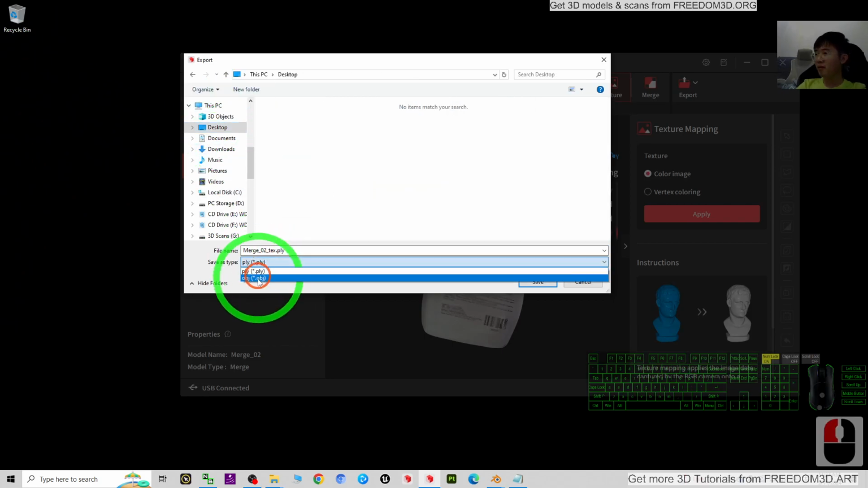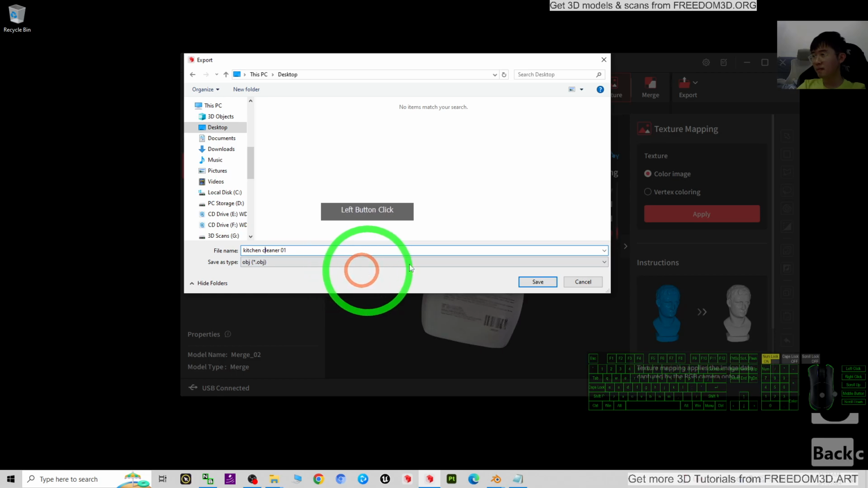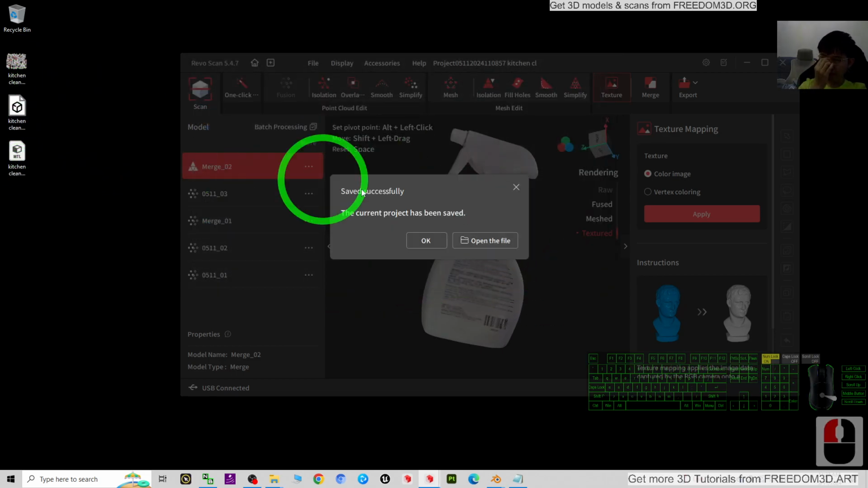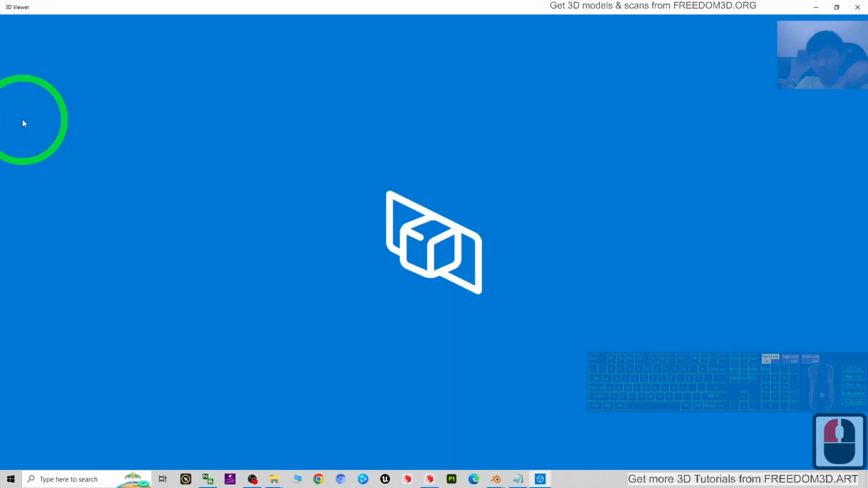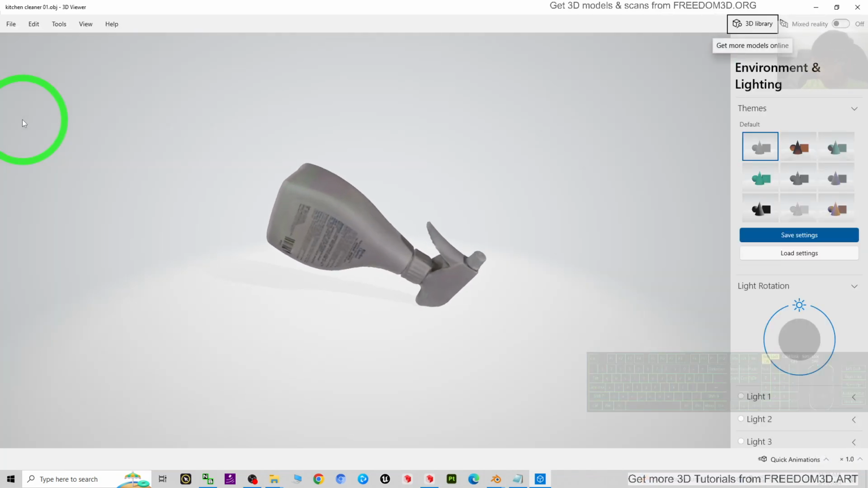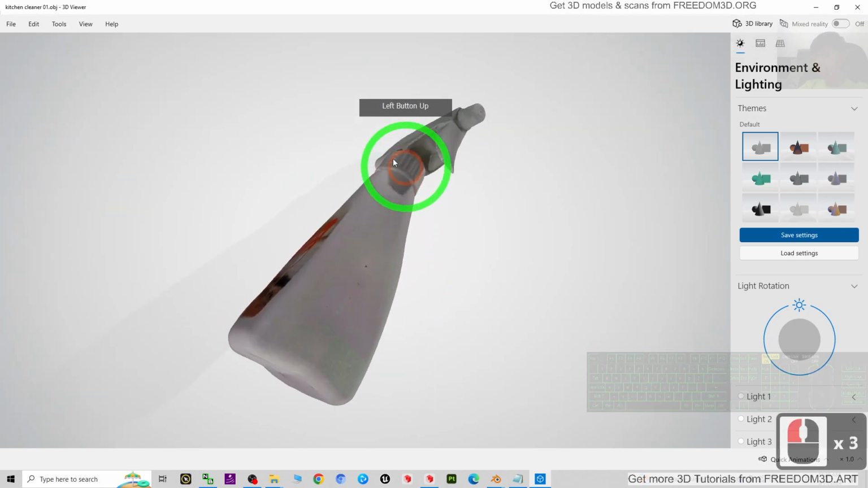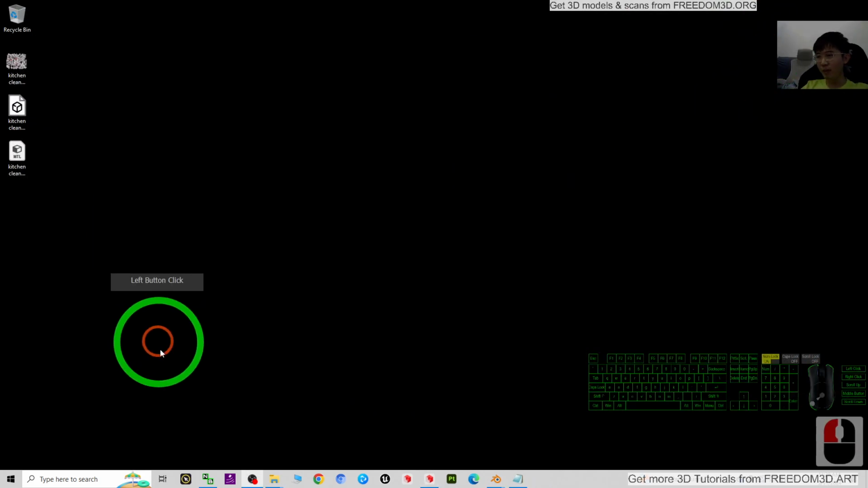Desktop, OBJ, kitchen cleaner 01. Okay, so we try to double click and check the 3D model. Next, we are going to fix the orientation. To fix the orientation, we need Blender.